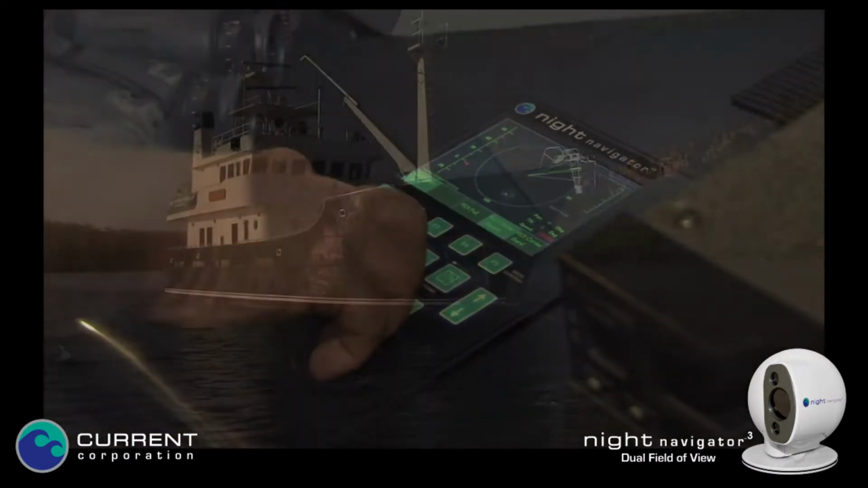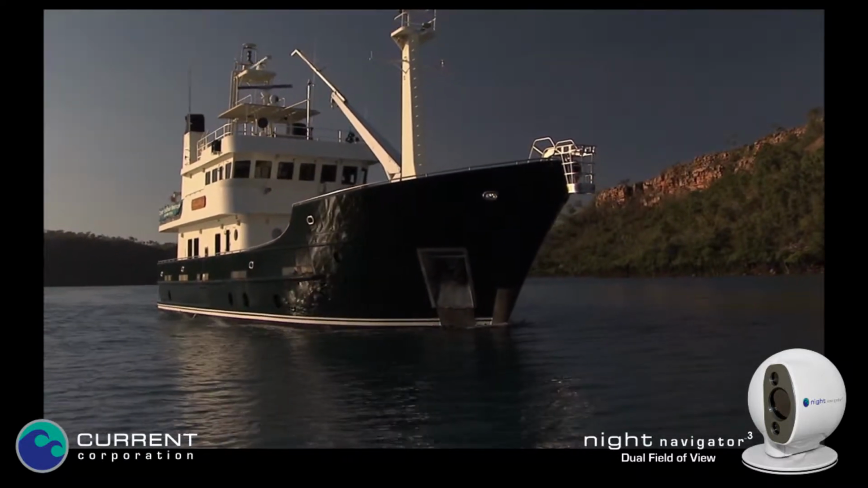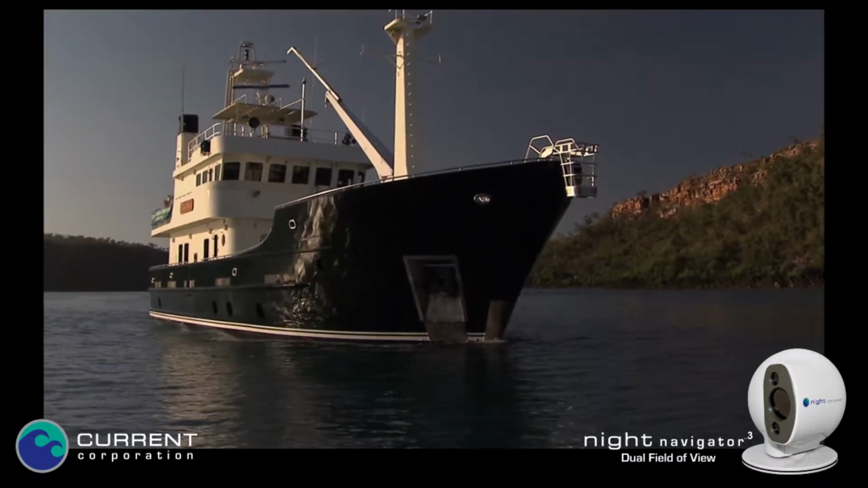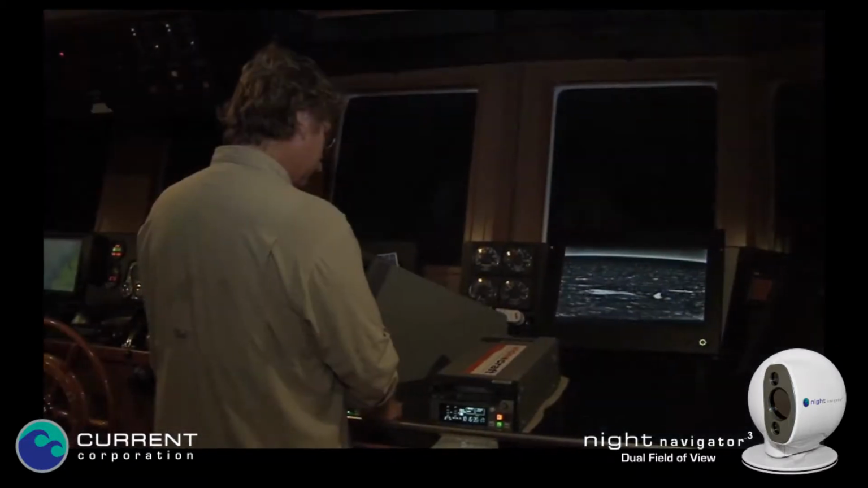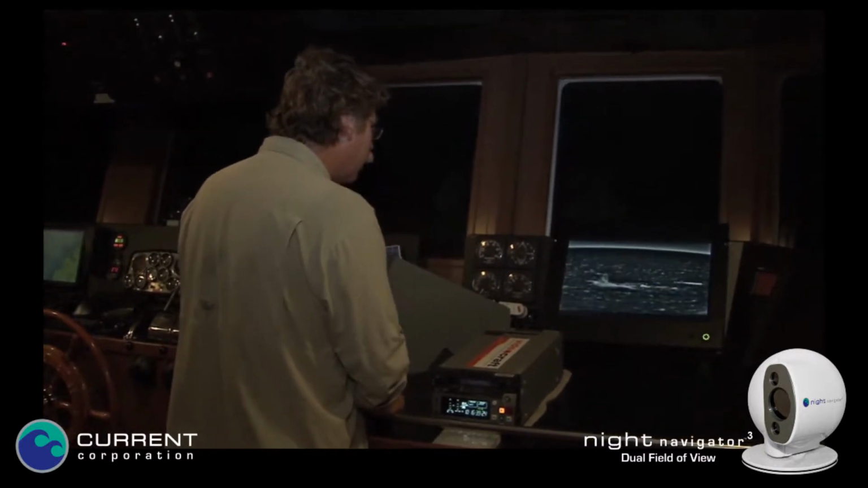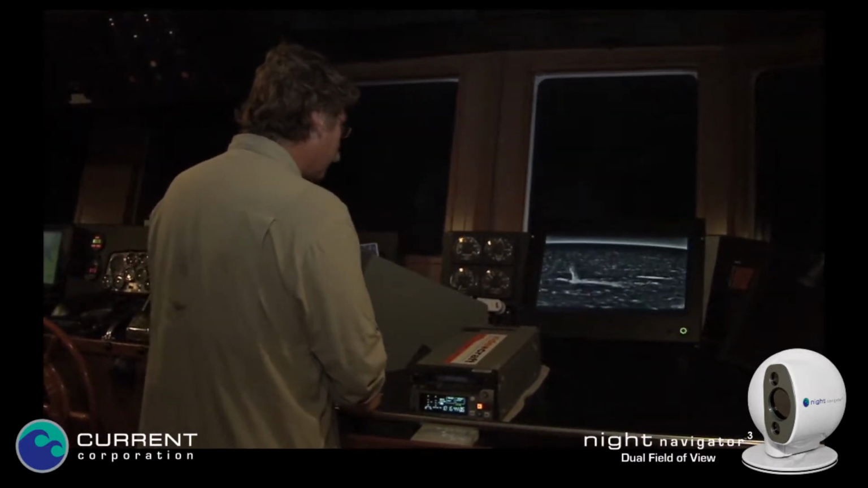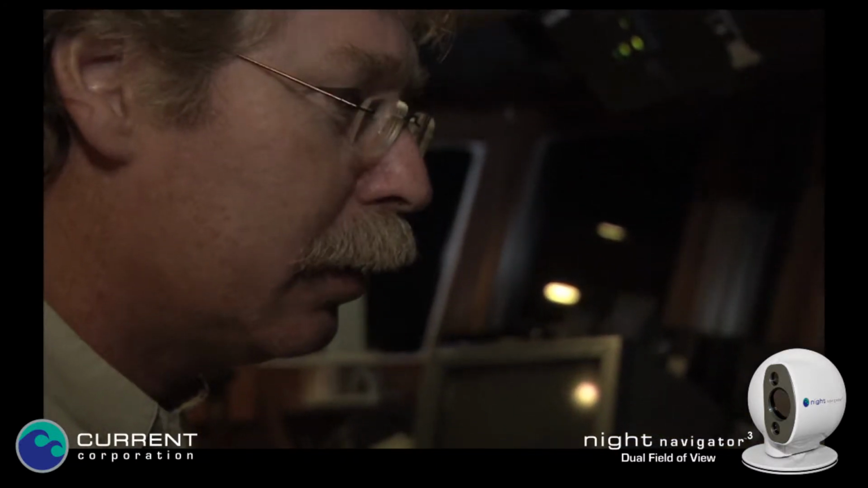And as we were fitting out our new research vessel in Malta, he sent a technician and the gear over and fit the boat out, and it's been a wonderful surprise at how effective this tool is. The real focus for us, though, beyond the navigation, is to look for whales at night, and we're trying to find whales giving birth at night up in the Kimberley region of northwestern Australia.